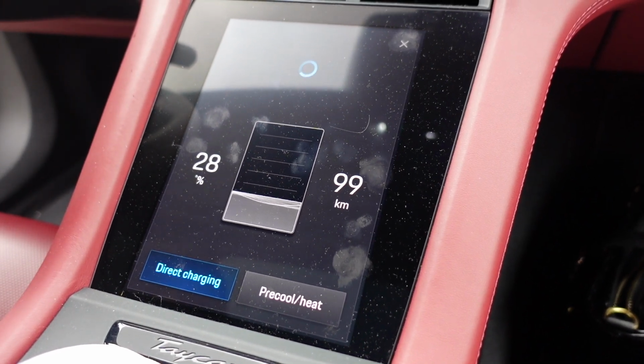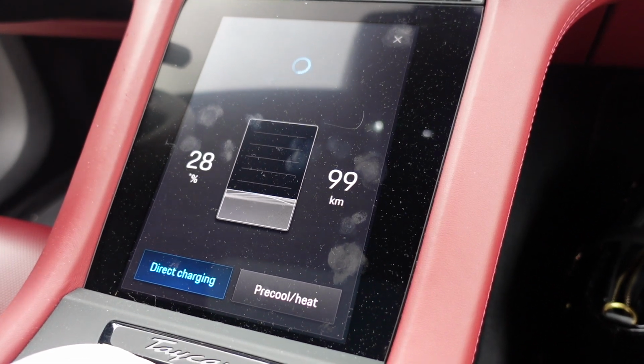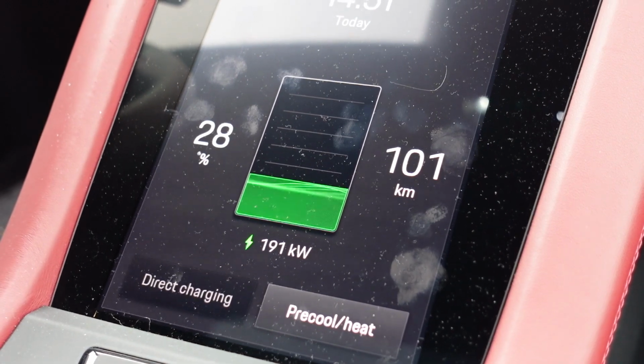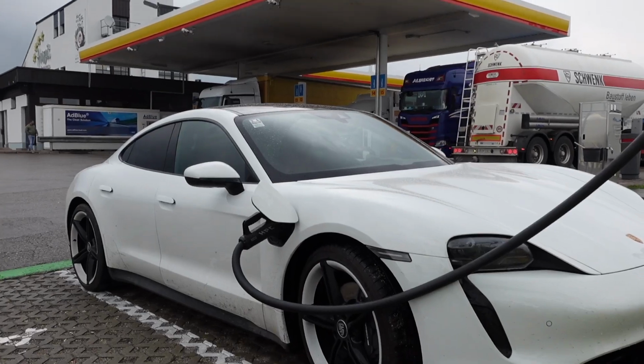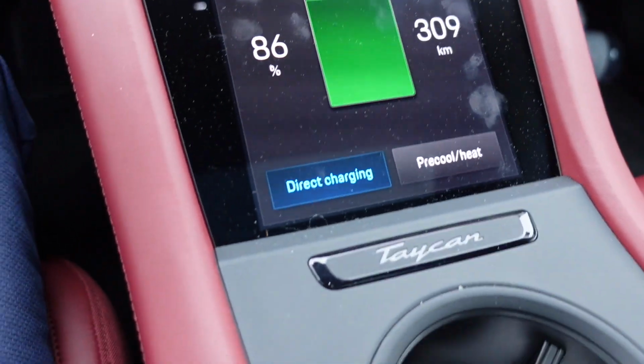We accidentally went straight to a 150 kilowatt charger, but we tried to get this one working. So we overcharged for this charging location. We already have more than enough to arrive at the next charging location. We will stop in Munich as I said, and then we continue.